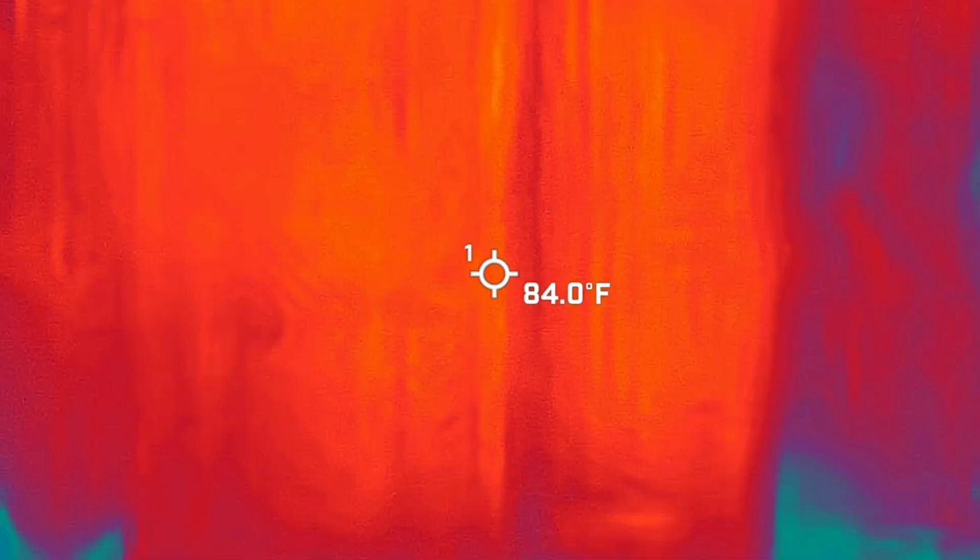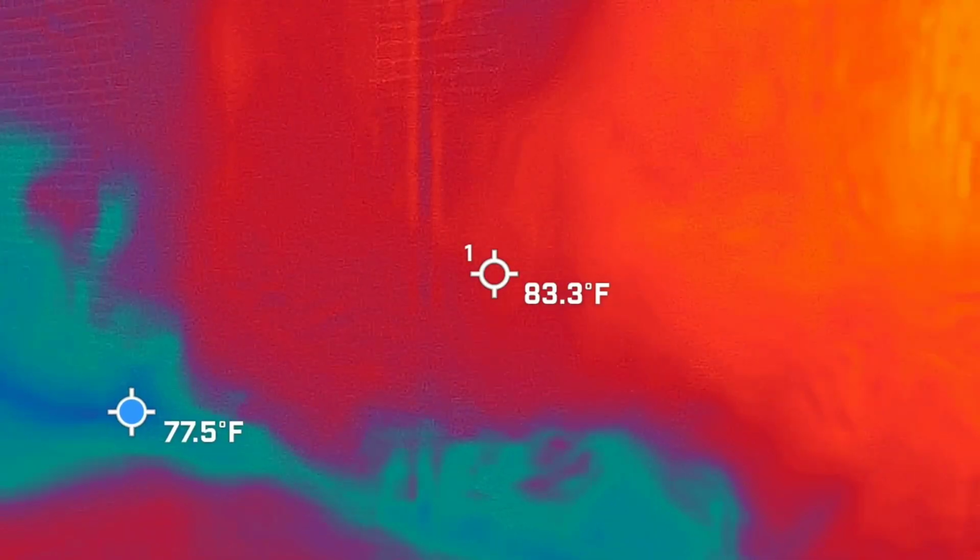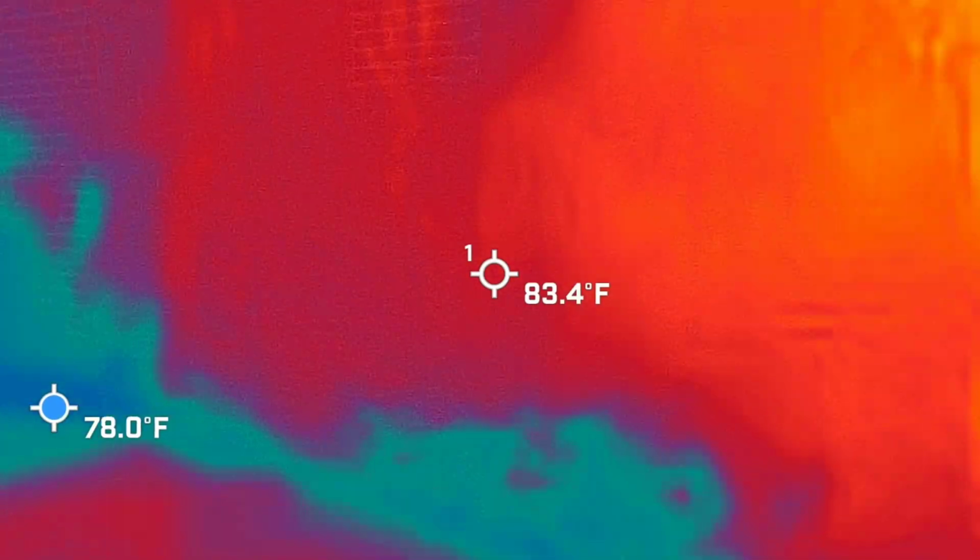Yeah, the electrical poles will give you readings, and then you have parking meters on the other side of that wall. It's usually on the back half for folks.